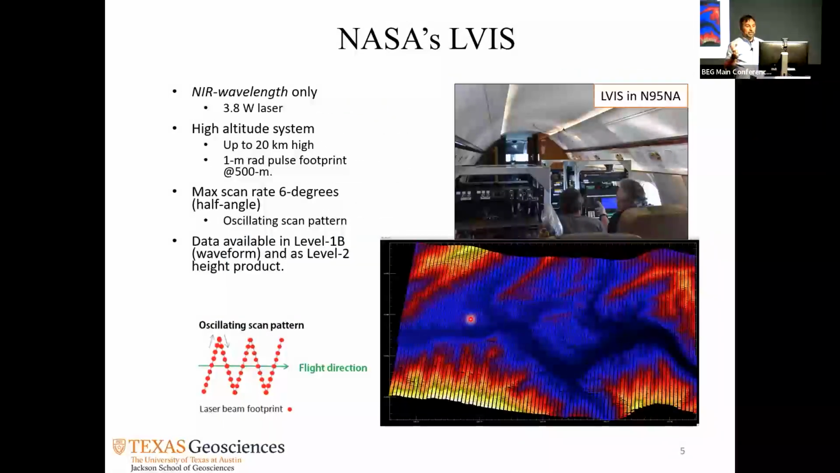So this is NASA's LVIS, the airborne lidar system that we were talking about. Right now we are in the aircraft in this picture, and these are two NASA scientists sitting in front of LVIS. It is basically another high-powered laser, of course not as much as ICESat-2, but these guys can also fly quite high, like 20 kilometers high.